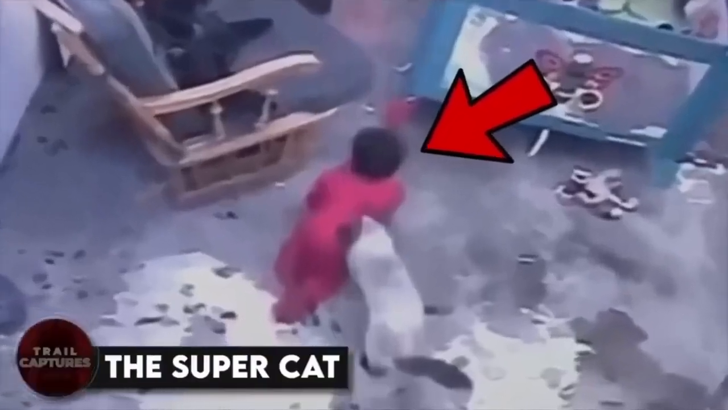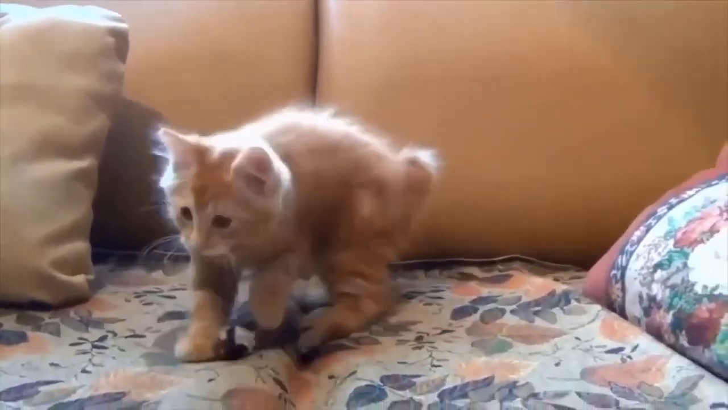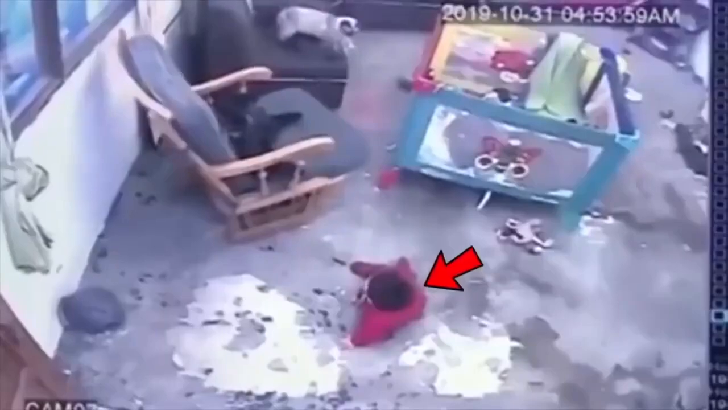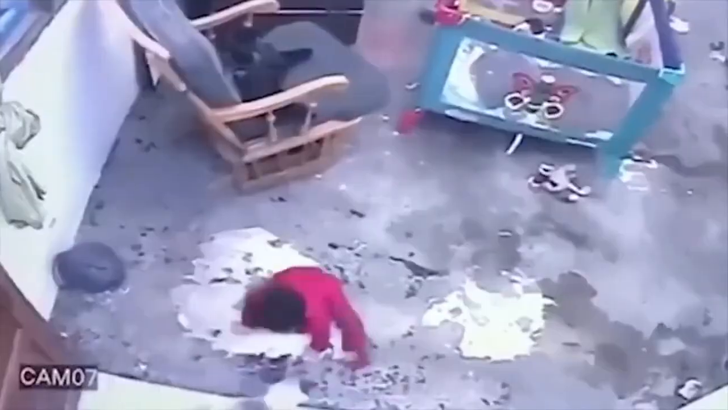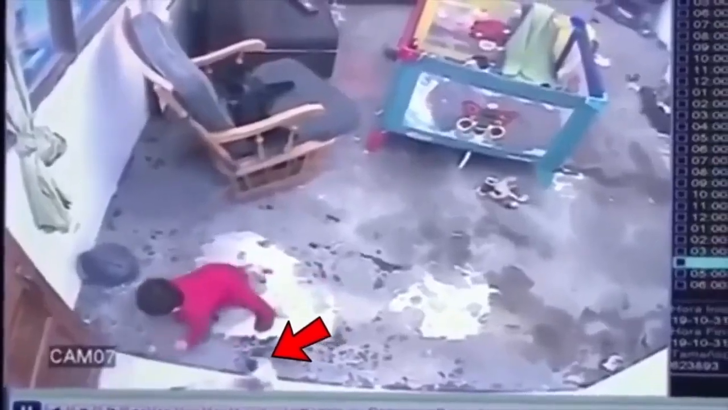The super cat. You might think of cats as grumpy creatures, but don't let that fool you. They actually care about us as much as we care about them. Just check out this clip where a cat saves a toddler's life. The baby was headed straight for the stairs, but the cat sprang into action and rushed over to prevent a nasty fall. What a brave kitty. And to make sure the baby stayed safe, the cat even sat guard at the bottom of the stairs to keep the little one from trying again.